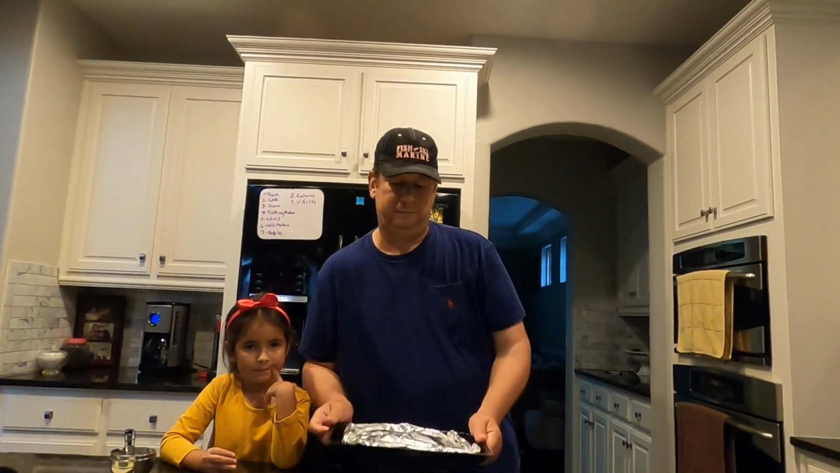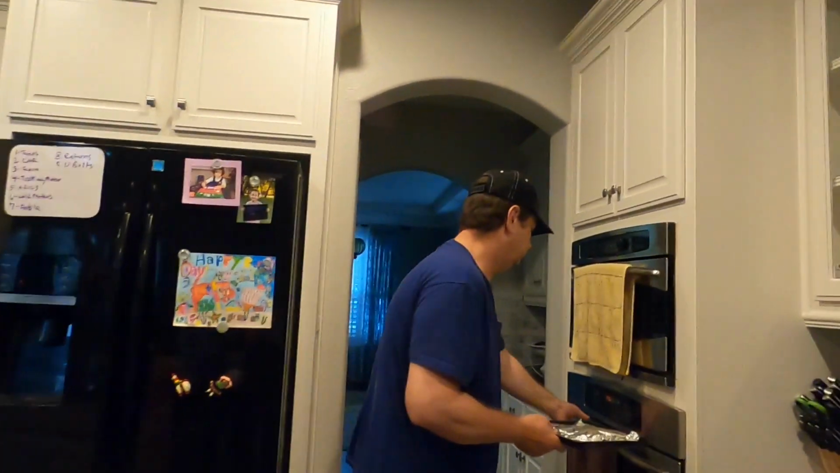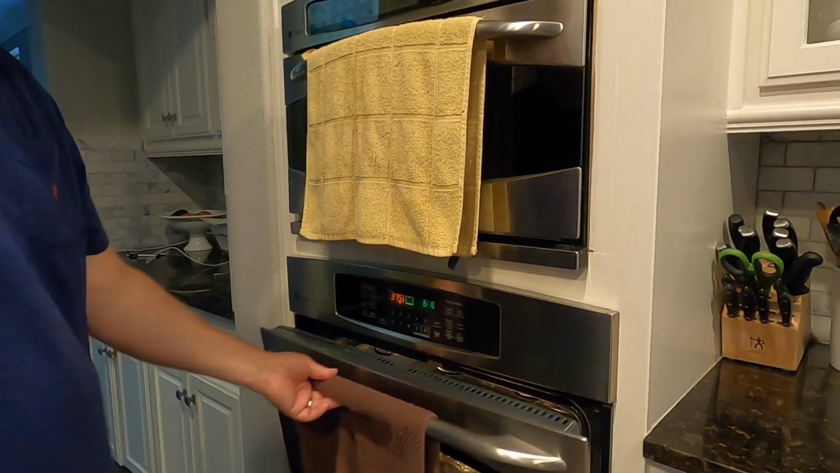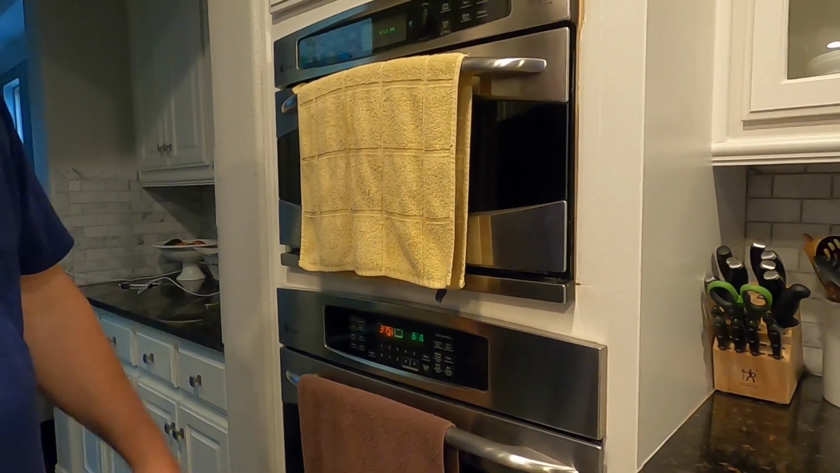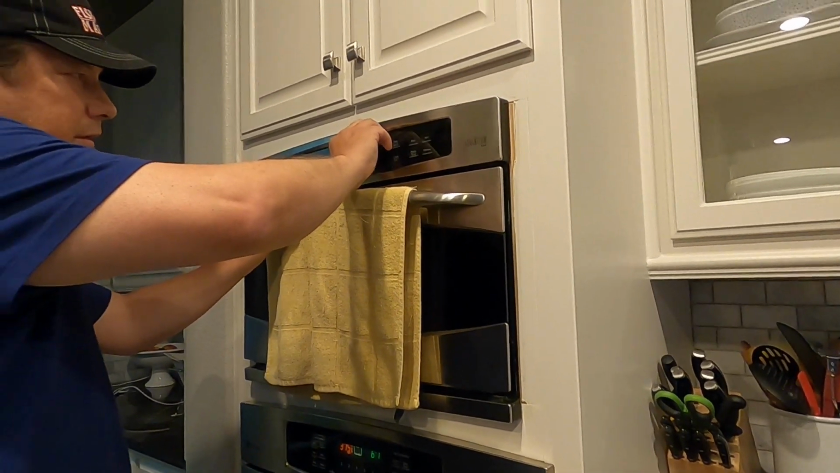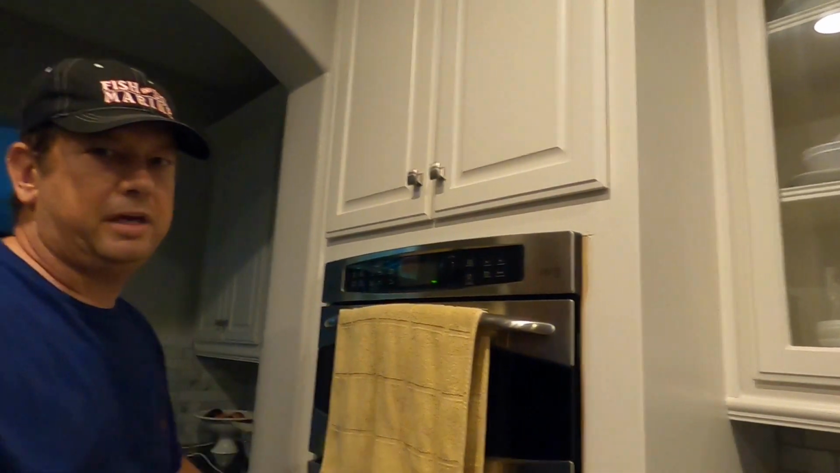And we're going to go ahead and cook that, and then once we're done cooking it, we're going to open it up. We're going to set the oven on broil, and we're going to broil it for another 3 minutes. So let's go ahead and give that a shot. And the oven's already been preheating. As you can see, it's set for 375. I'll go ahead and set the timer for 12 minutes. And we'll come back and check it after 12 minutes.